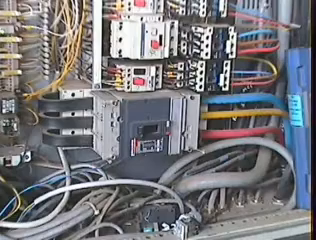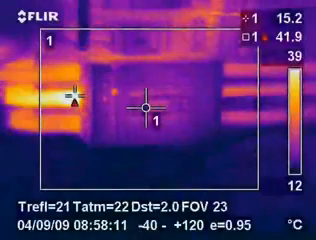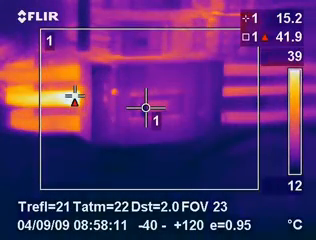Here we can see flexible busbar connections feeding off a circuit breaker and feeding the rest of the panel. The thermal image found a loose connection, clearly visible in the thermal image but invisible to the naked eye.